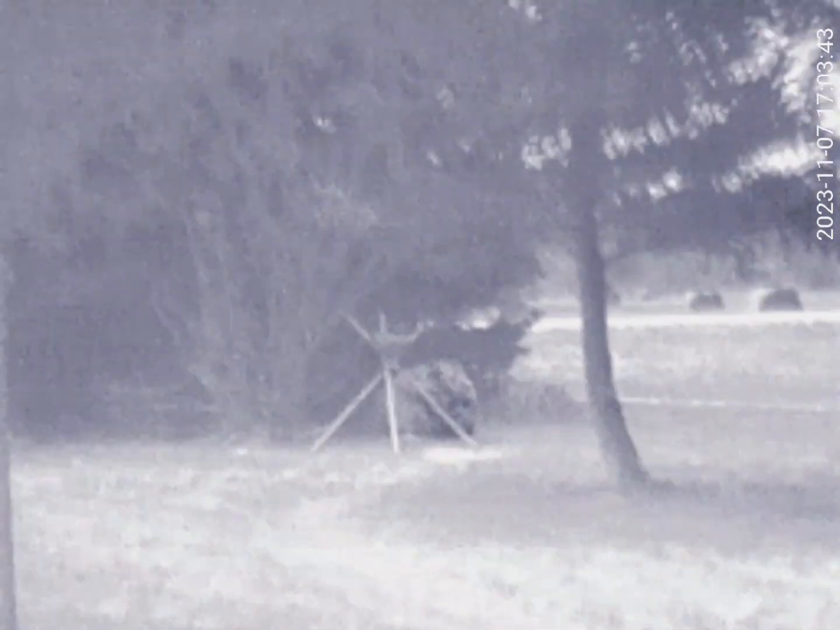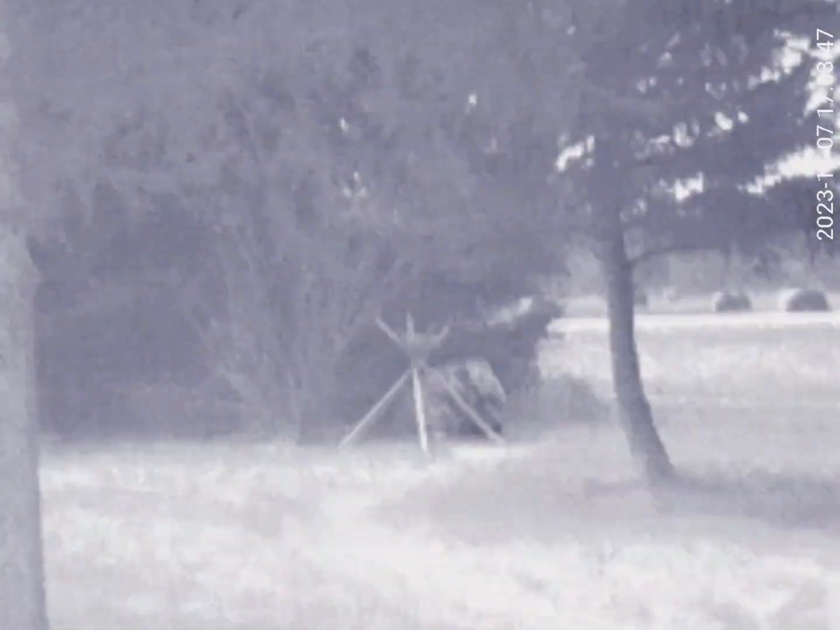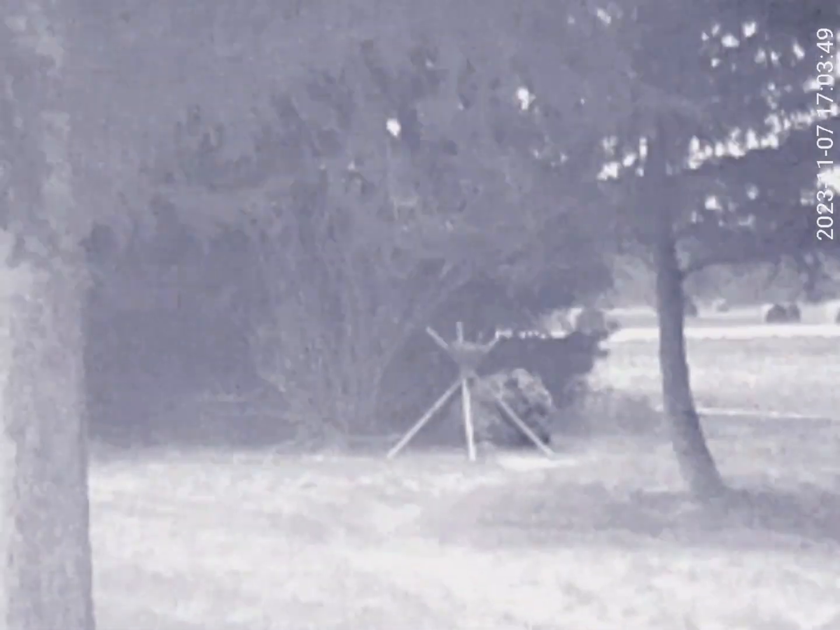So we'll just go through the filters here, and I am able to zoom in a bit with this little camera.